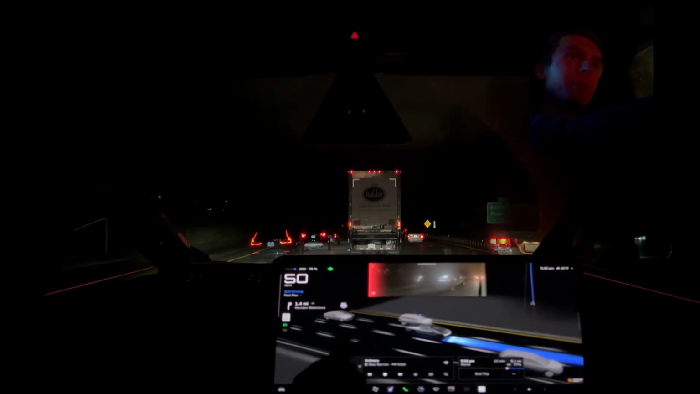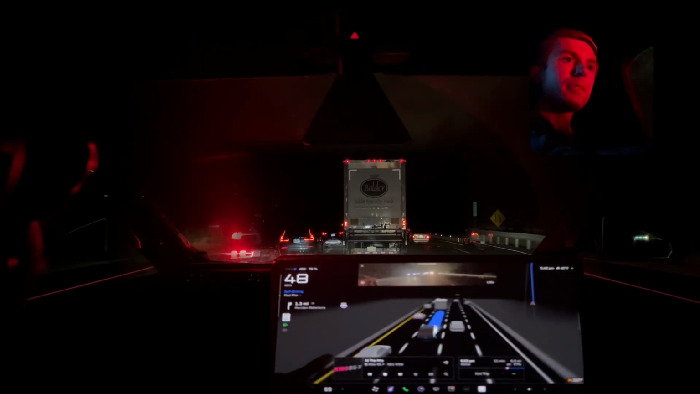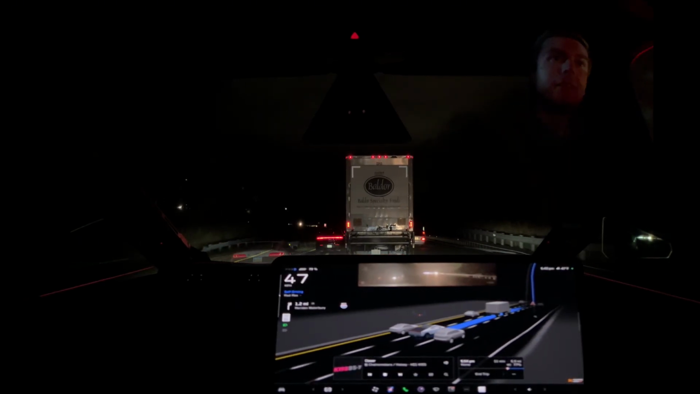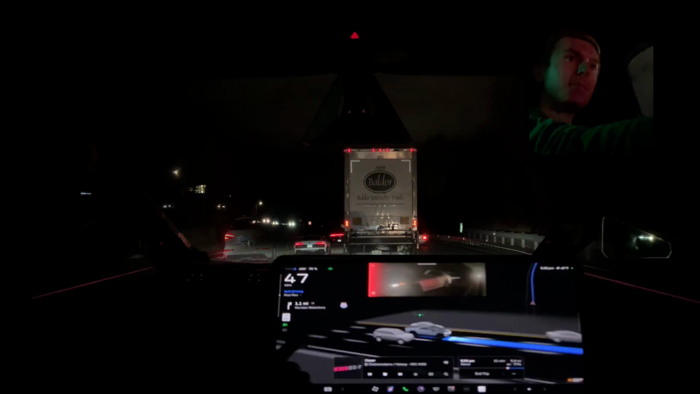Alright, we are signaling. I'll put a view up of the pockets. Looks like we're not gonna get the pocket that it wants. In about a mile, I think. Yeah, in about a mile we gotta get over. Oh, is that an Audi R8? Very nice. Alright, I'll keep the view. It looks like we got a good pocket now.